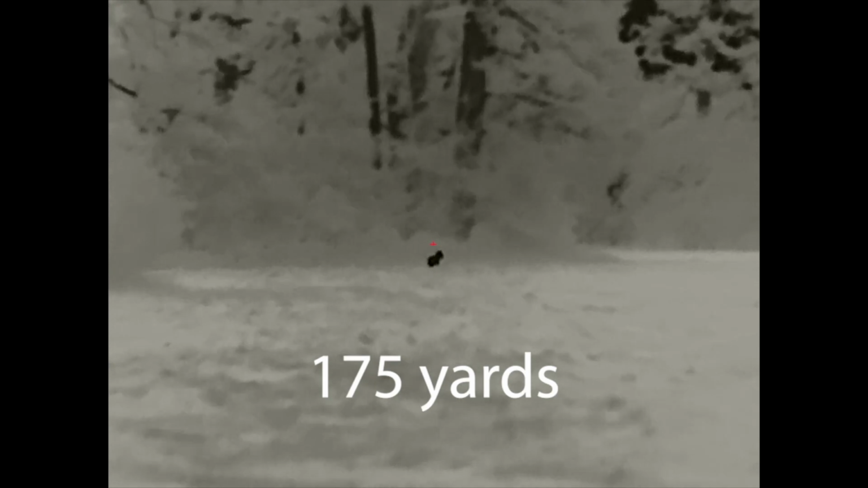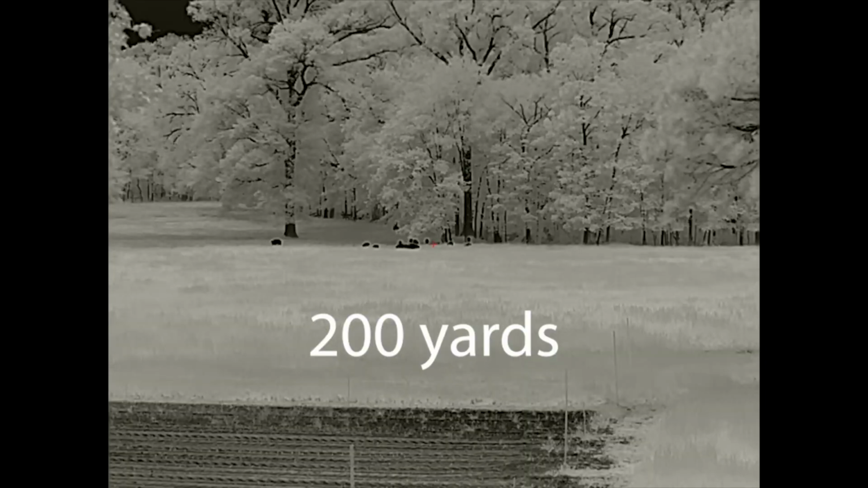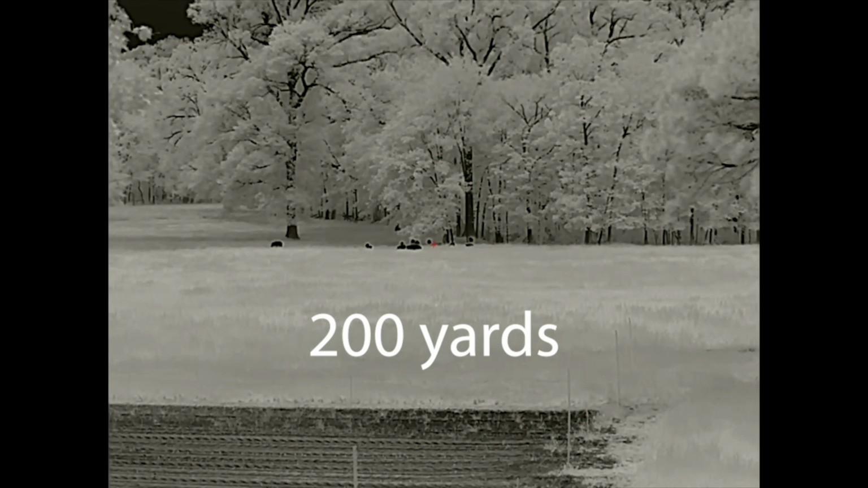But we were very happy, anytime we beat the manufacturer's estimate of runtime, we're very happy. So like I said, they're saying 6 hours. We're going to say 6+ since we got about 7.5 out of it. The weight on this unit is 35 ounces with an American Defense manufacturing QD mount and a battery pack.